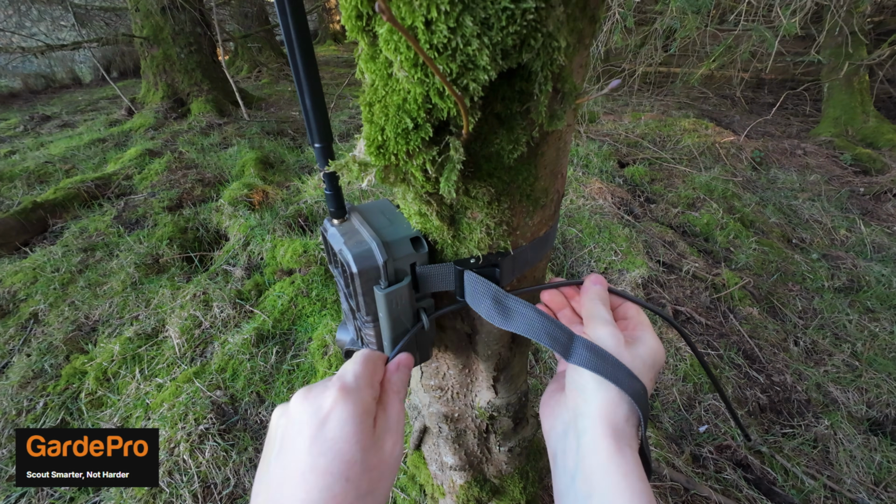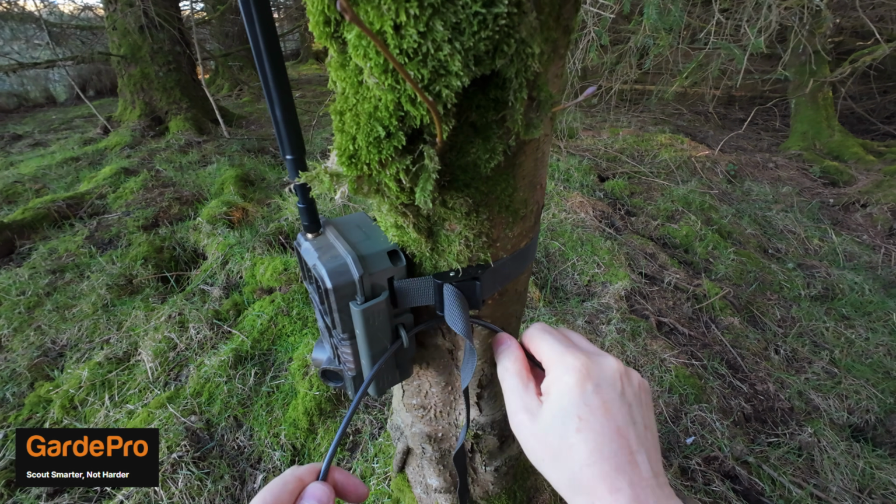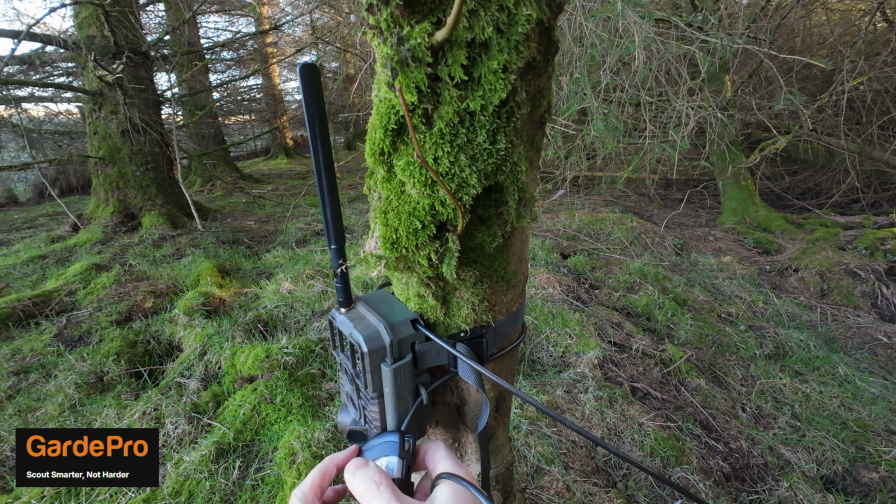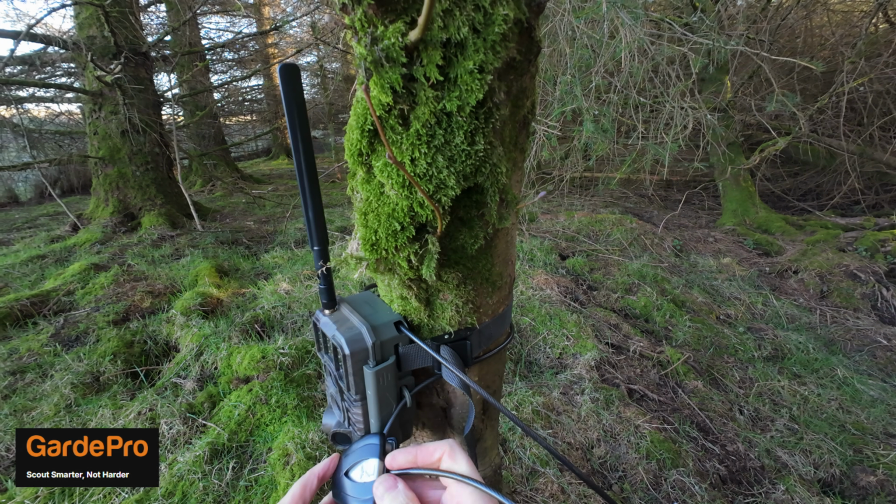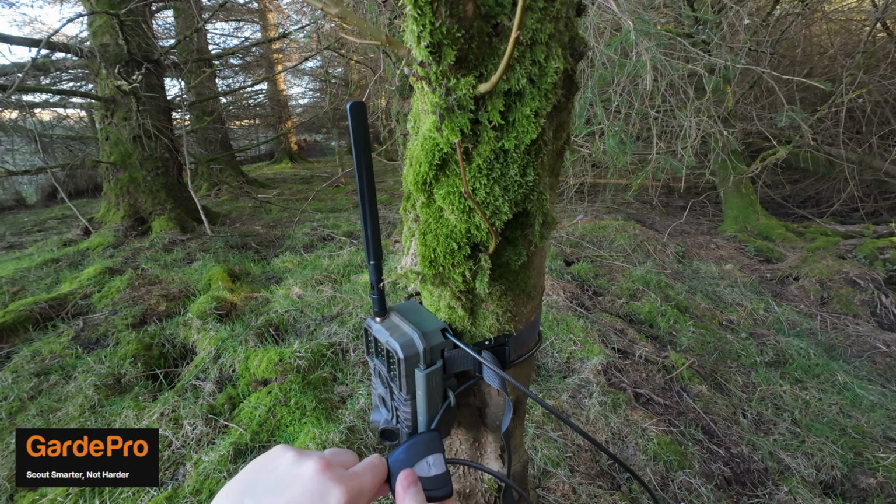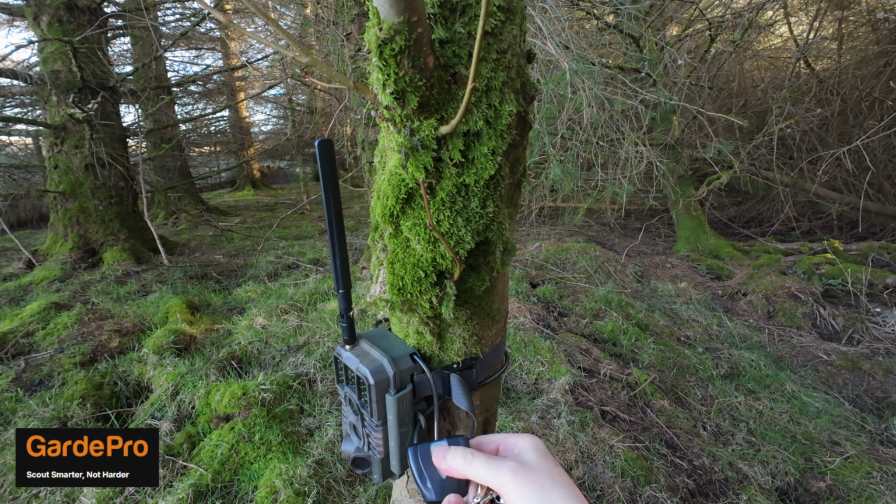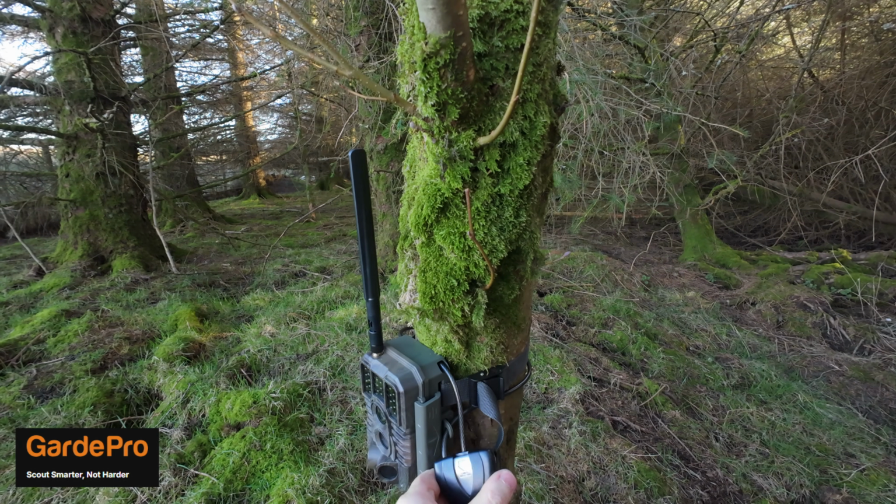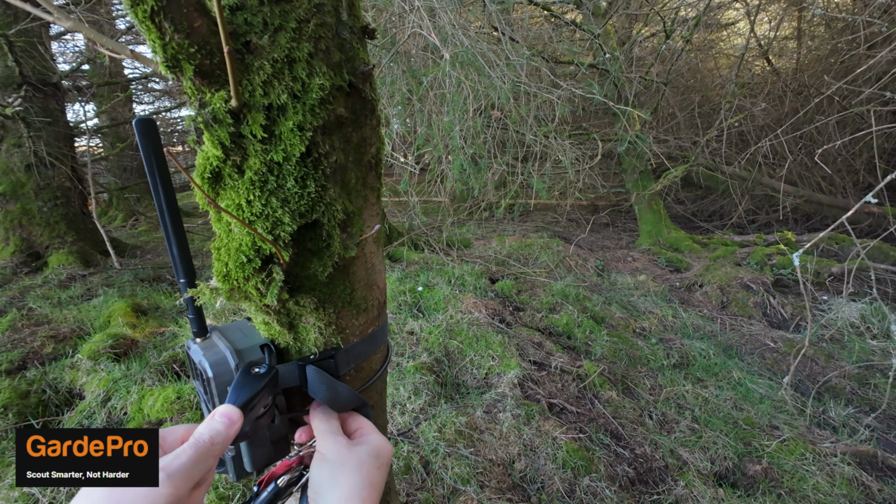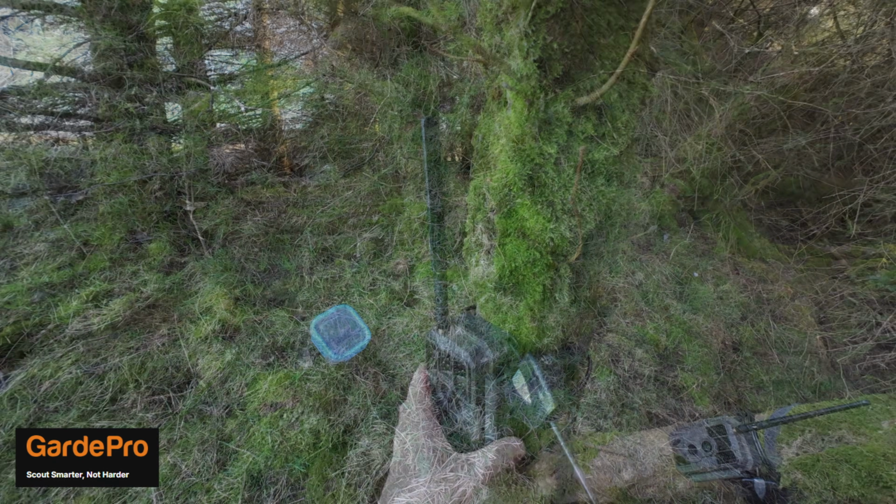Here I'm actually putting through a locking cable. These are really good, and I bought this separately. I think I got it on Amazon, but it keeps it secure. Right, now I've fed that through the padlock loop, and then taking it round the tree and through the main body of the camera. As you'll have seen from my previous trail camera reviews, I always use this locking system when I put them out in the field. It makes them more secure, and the cameras are no good to anyone anyhow, because they're all password protected and on an account.